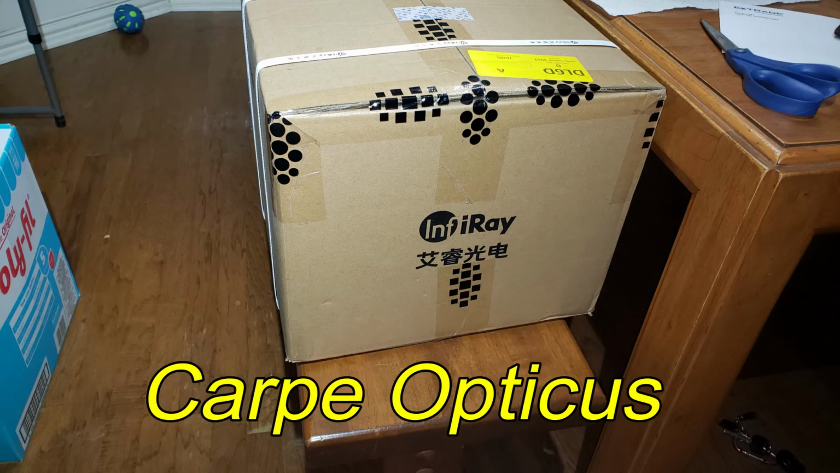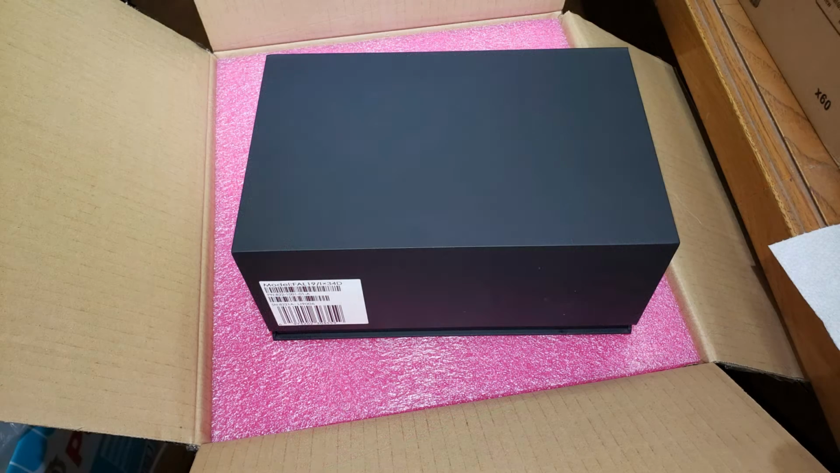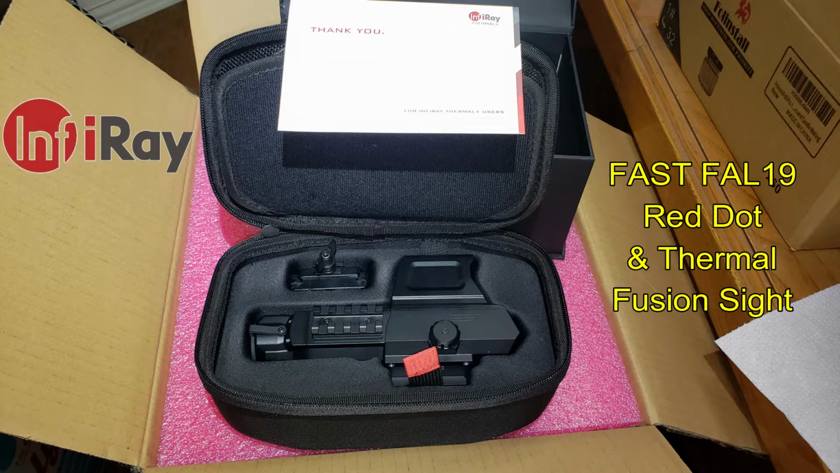Carpe Opticus, the good folks at InfiRay offered to let me try out one of their new thermal sights that recently arrived from DHL, and here I am unpacking it. And it is the FAST FAL19 red dot and thermal fusion sight.